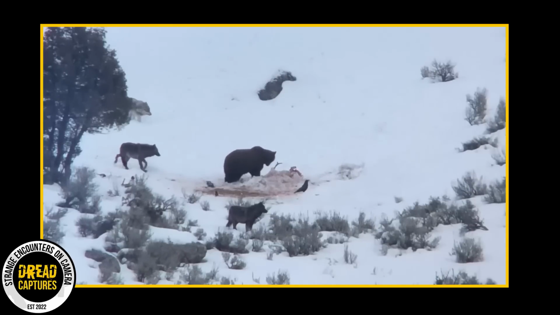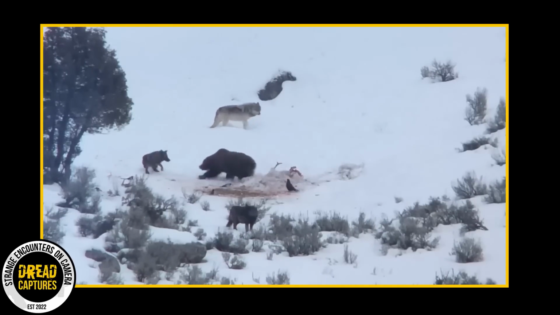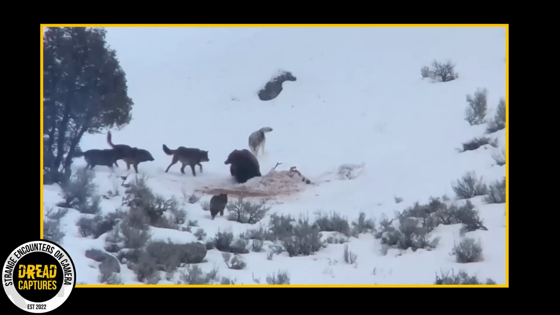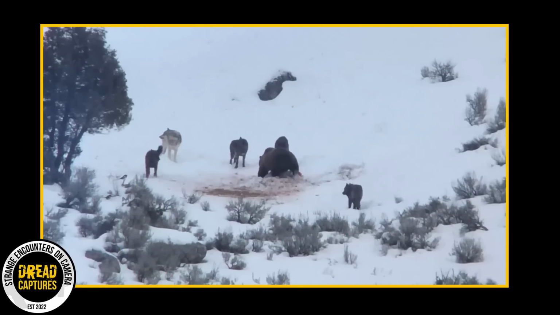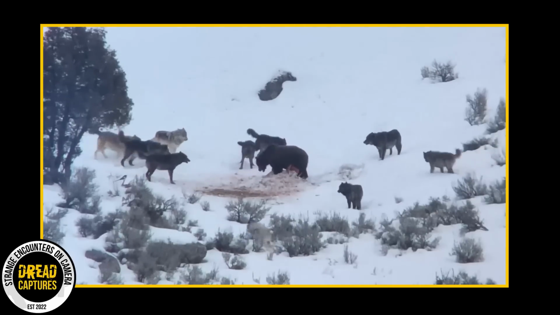This next clip comes from Brushbuck Wildlife Tour out in Yellowstone. They have captured an awesome interaction. I mean, it's pretty incredible. This grizzly bear, who's supposed to be in hibernation, has stumbled upon a wolf pack's kill. You can see she's pawing at it, it's buried under the snow, and some wolf pack members are hanging around.